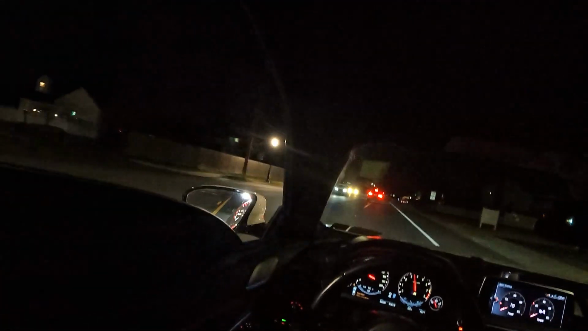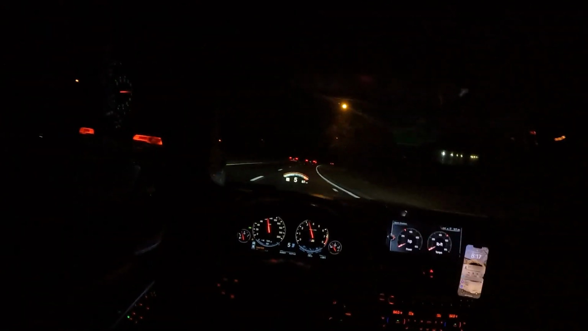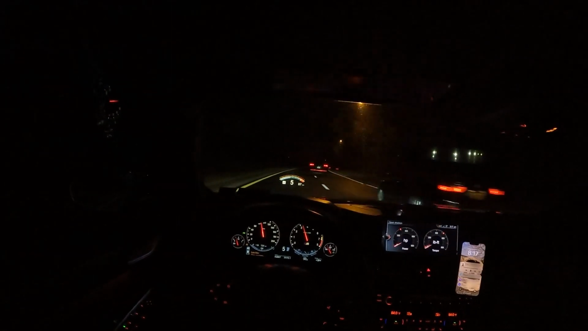What's this guy behind me doing? Flashing his brights at me. Get up behind him, get him to race, and kind of just get the feel for the car's suspension and steering and all that. That guy did not want me in front of him.